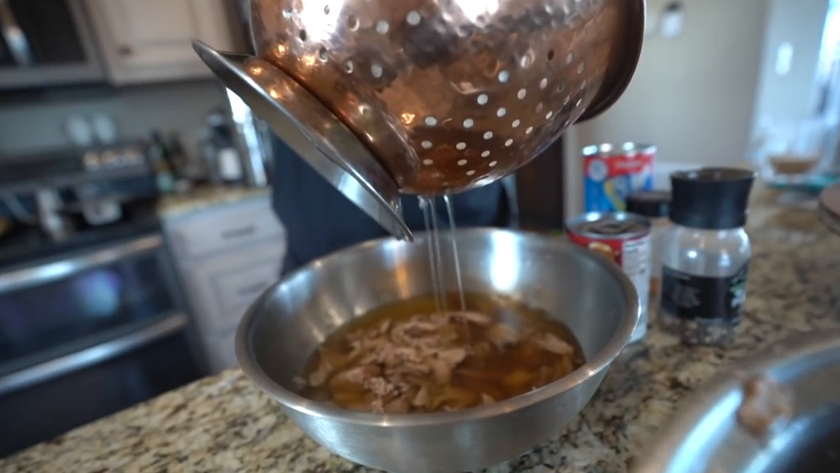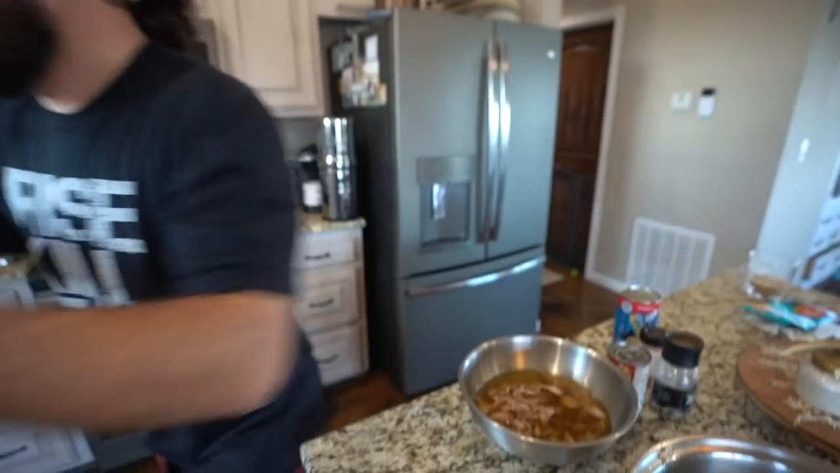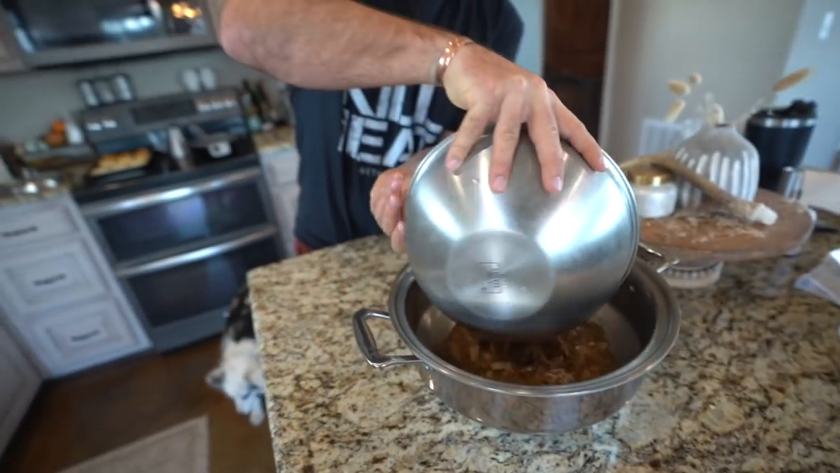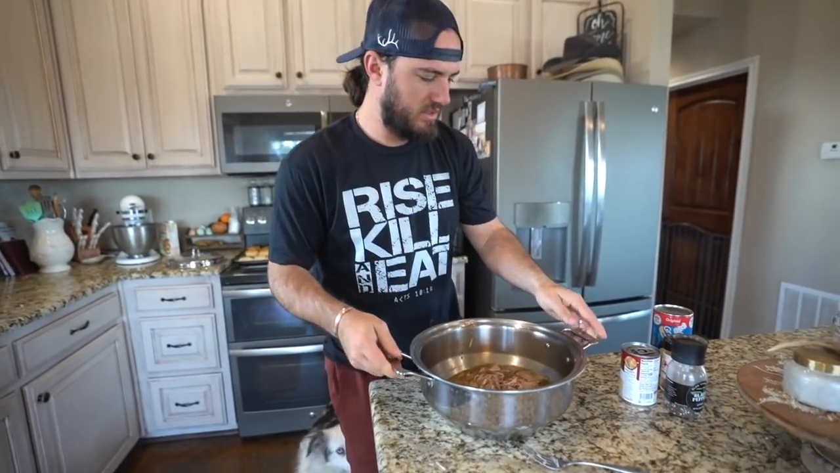Try to get as much of that as you can. That is pure rabbit broth with a little bit of vegetable broth in there. So now that we have our rabbit back in there, I'm gonna dump it right back into our main pot. And now we start adding our ingredients.